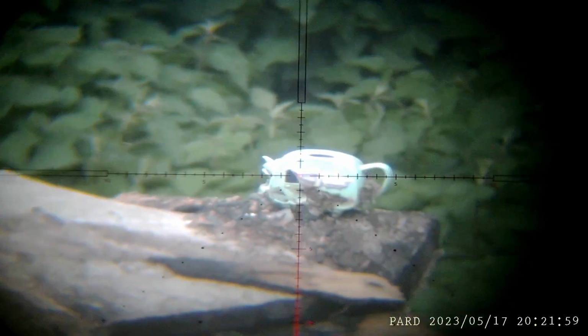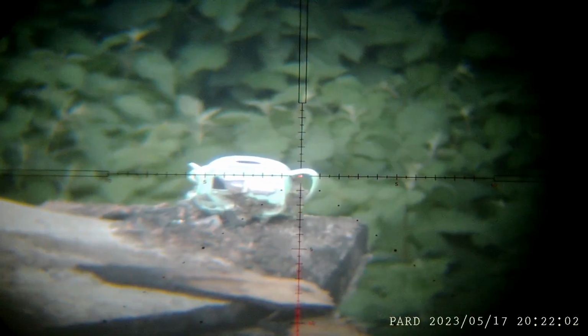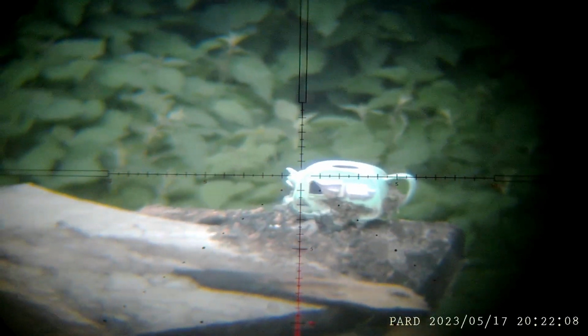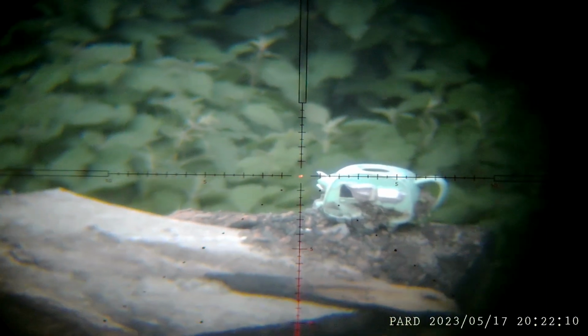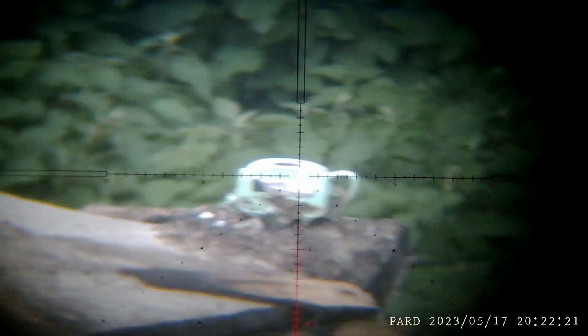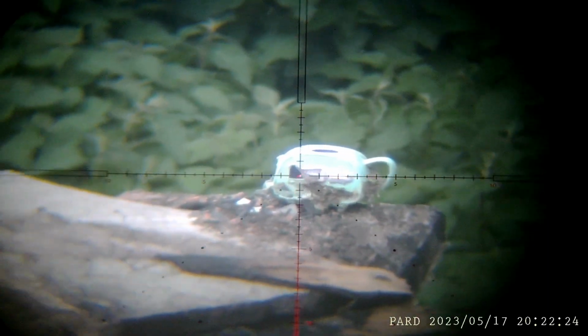Right, this will be a shot if I can pull it off. Bit of wind now. Yes! Straight through the caravan window. Oops. That's it, that'll do for me.